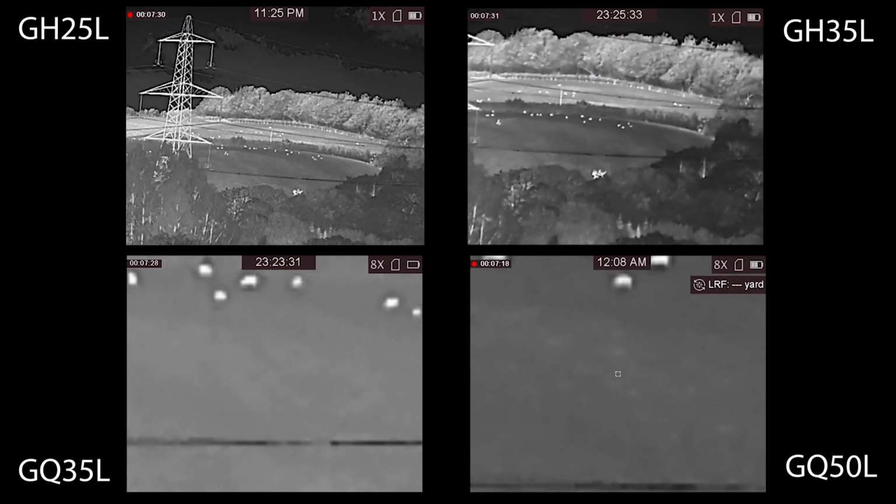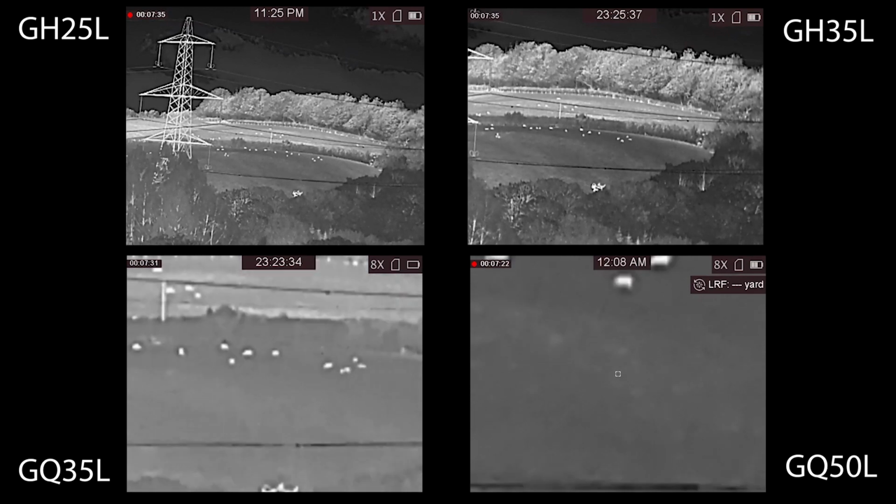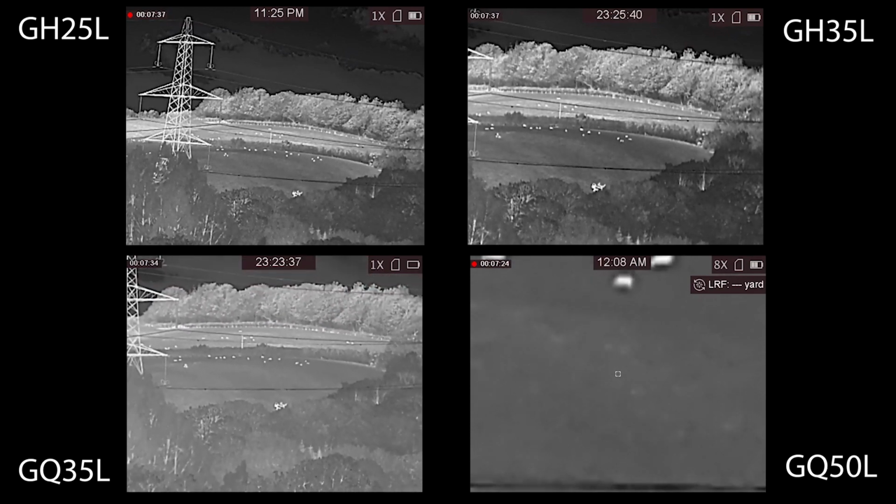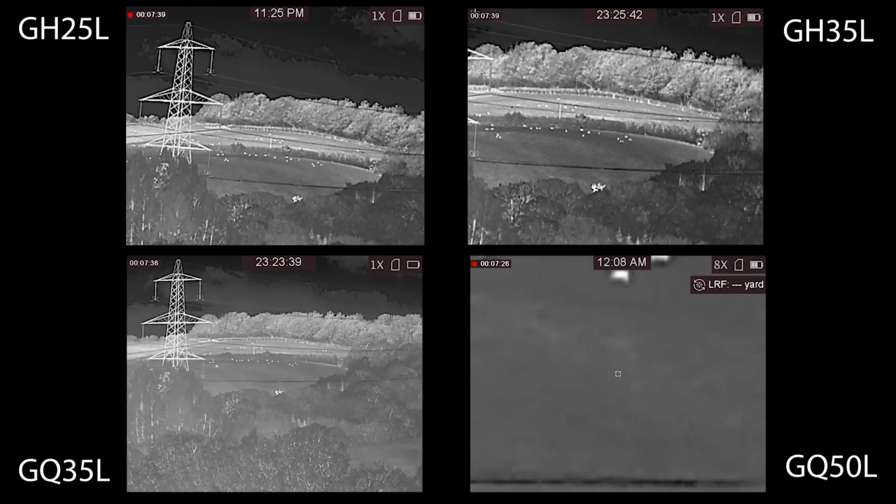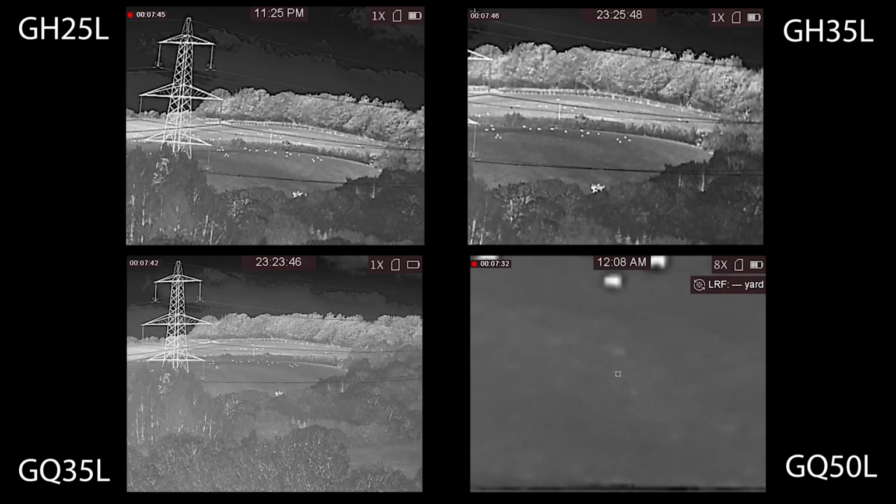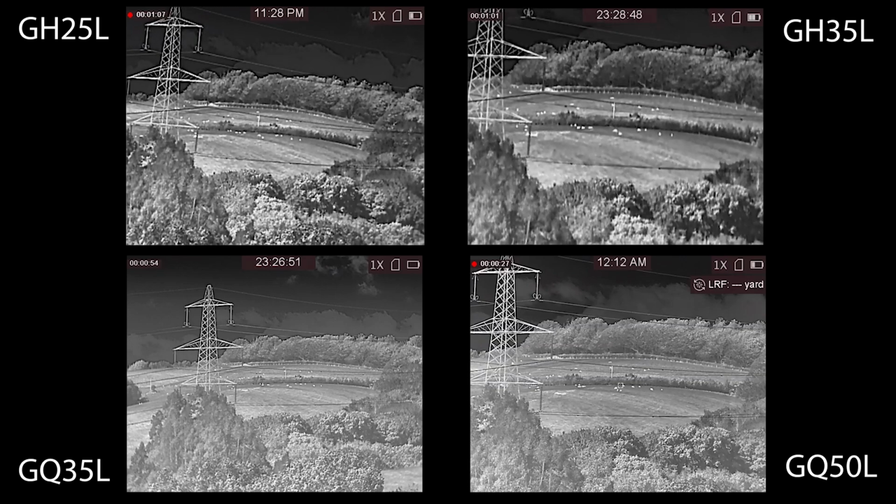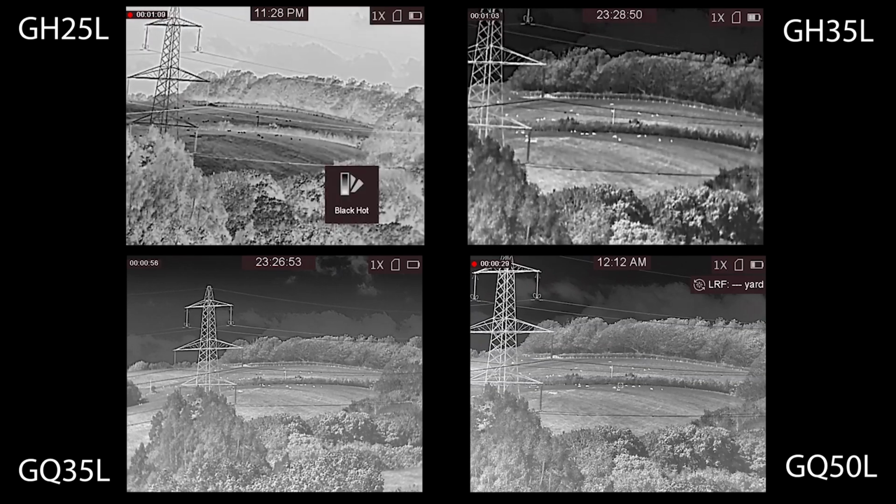Like if you look on the bottom two, the GQ35 and GQ50, you can tell a bit more. As we zoom out of the H ranges at the top, you can quite clearly see the definition and obviously that big mag difference, base mag difference between the 35 and the 25. 25 offering that closer range, perhaps better scanning ability. But yeah, as you can see, all 4 units there. And what I will do now is just go through all the colour palettes.